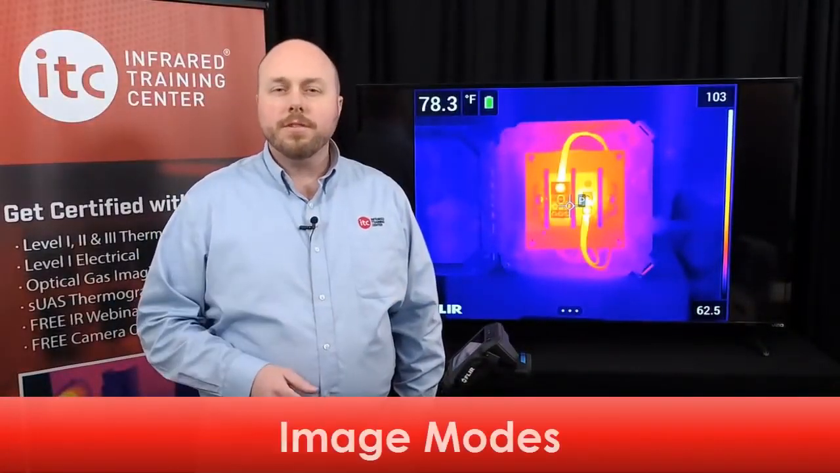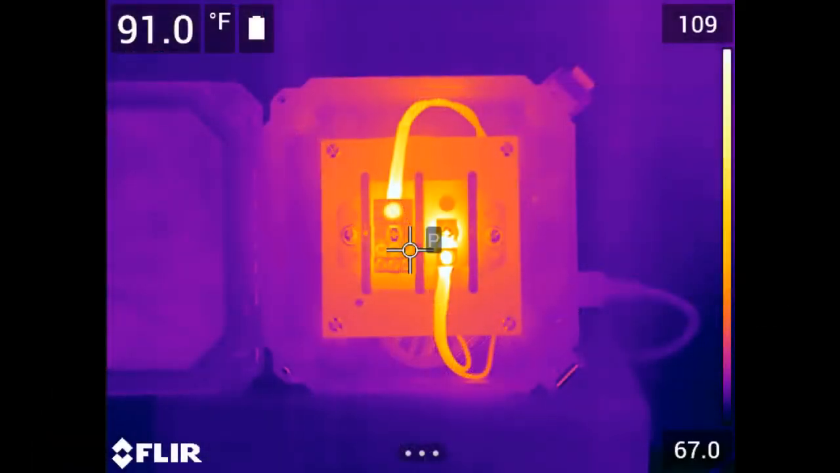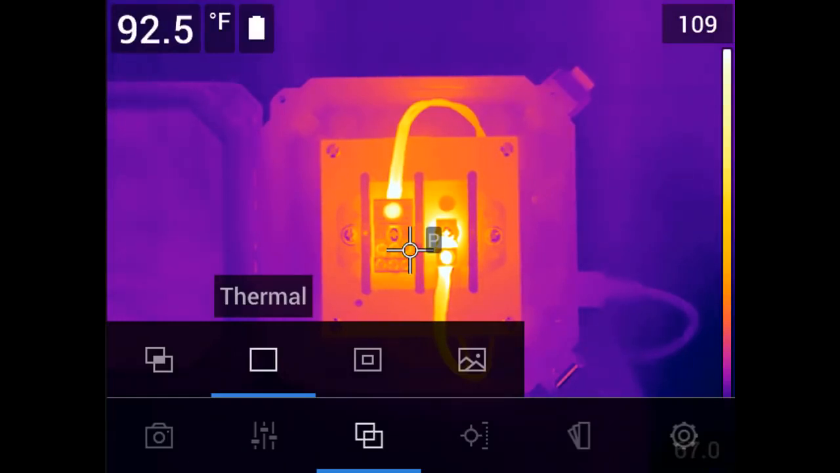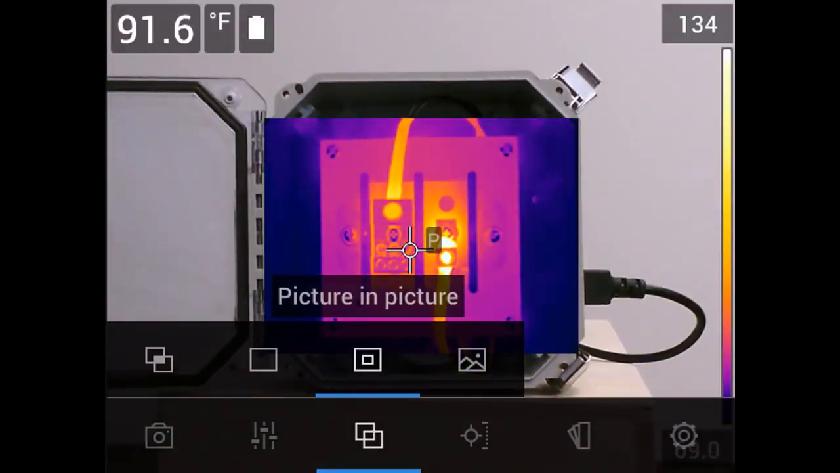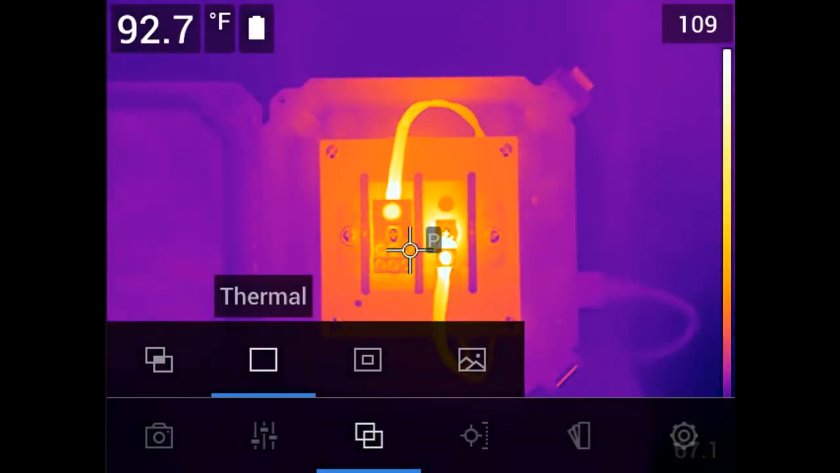There are 4 different view modes available with this series of cameras. You can access these by either using the navigation pad or the touchscreen capabilities. Open the main menu and select the image mode icon. 4 options will appear: MSX, which stands for multispectral dynamic imaging, thermal only, picture-in-picture, and digital camera, which displays just the visible light feed. Now, for those of you who are new, we recommend staying in the thermal only mode for now, as this will help you better understand what's required for proper focus. You can also always change the image mode later in the software.